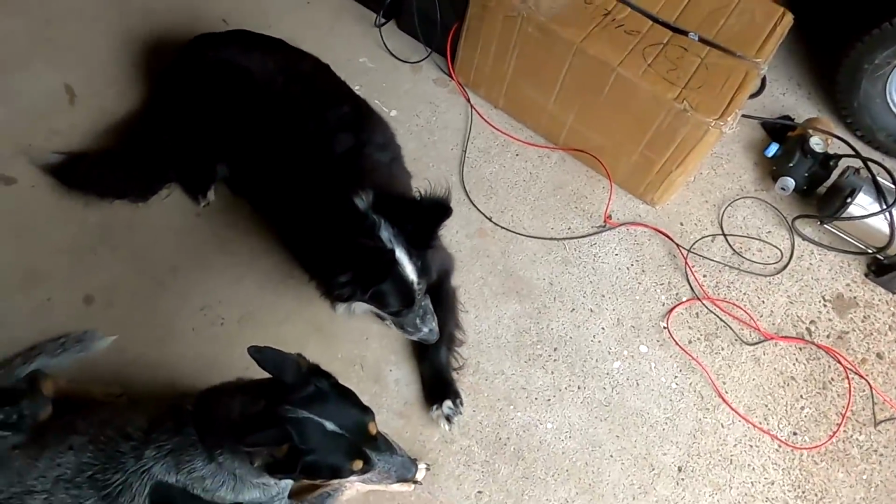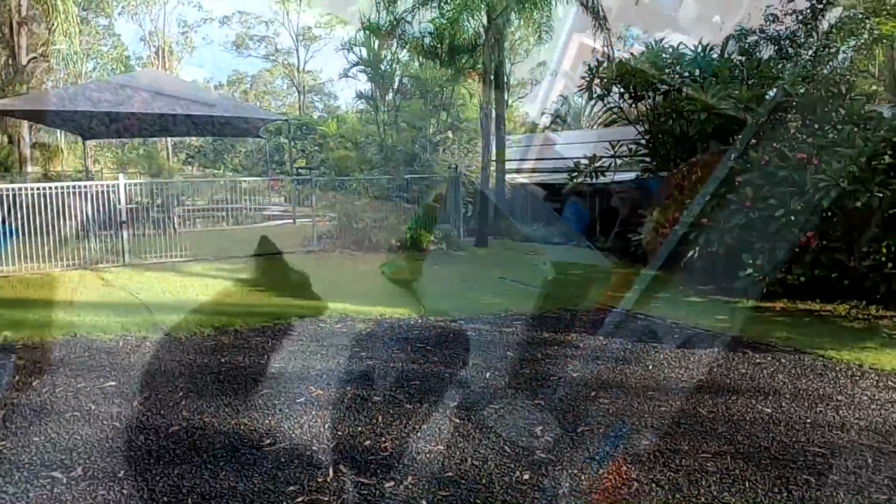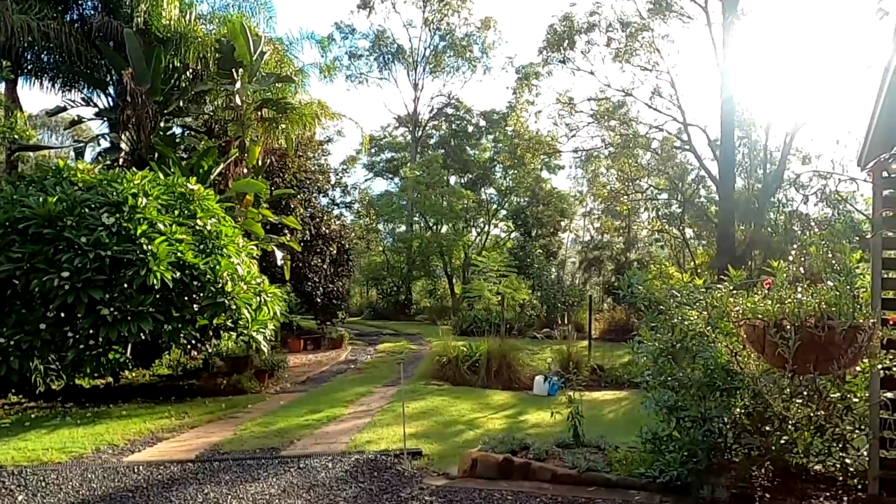How am I supposed to make videos in this environment? It's just not possible. Look at the watchdogs. The thunderstorm scares the shit out of them. Okay, let's wait for this thunderstorm to go through and then we start the video. I can't believe it. That looks so much nicer.